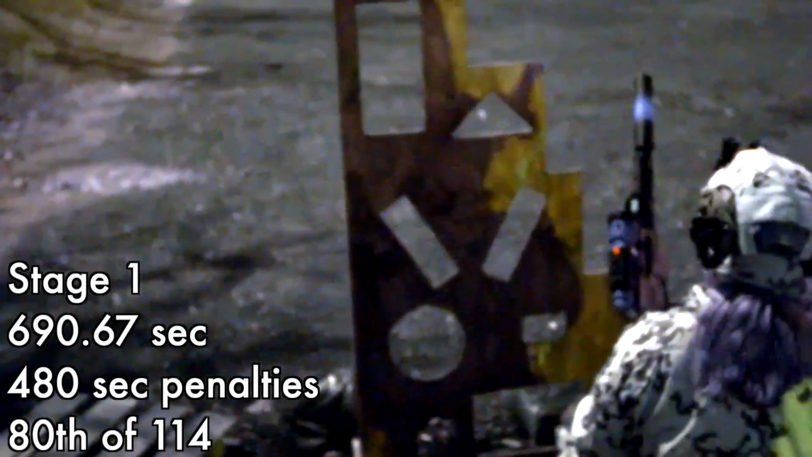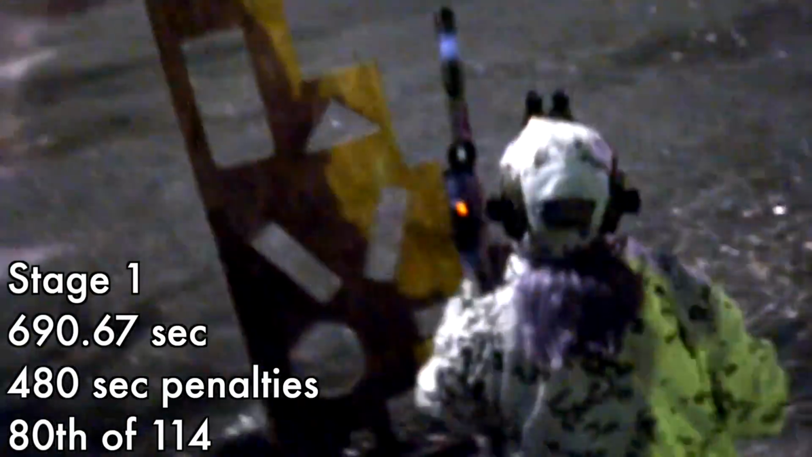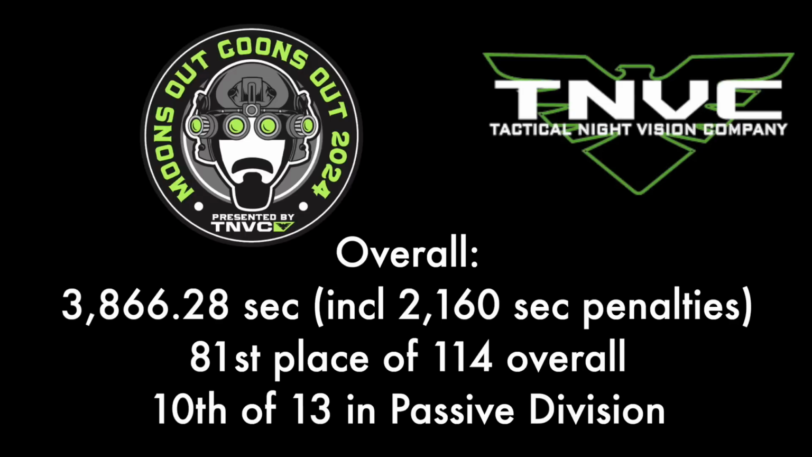I've got 2 hits left here, plus the last position, which once again, I'm going to skip. Oh, sorry, 4 hits. There we go. 3 and 1 last shot for the match. There it is. So 480 seconds in penalties, 8 targets not engaged, puts me in 80th place. Overall here, I felt like I was really let down by a combination of the optic and my own shooting abilities. I came in 81st out of 114, so still not totally at the bottom, but embarrassingly low down in the rankings for the guy who ran the match.